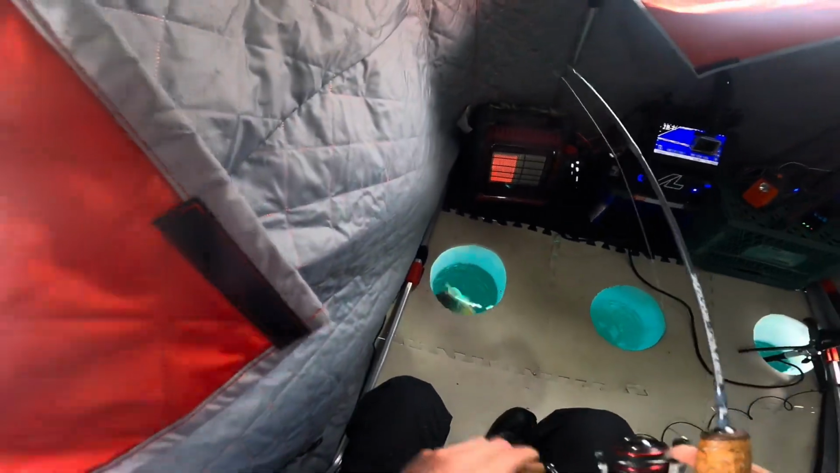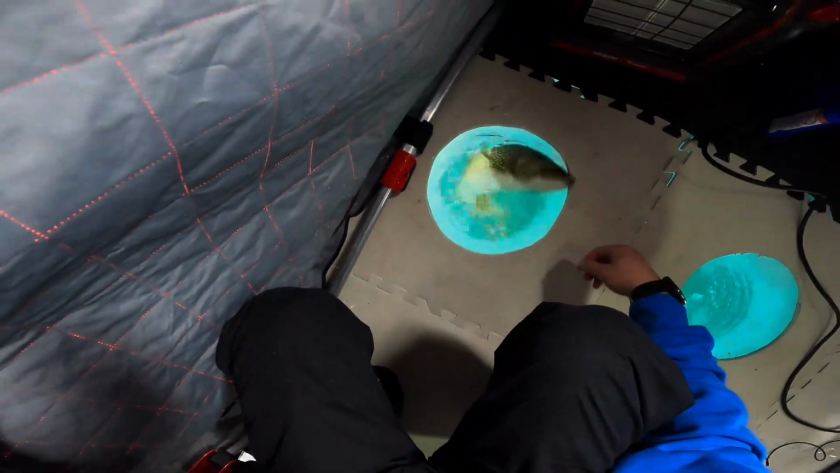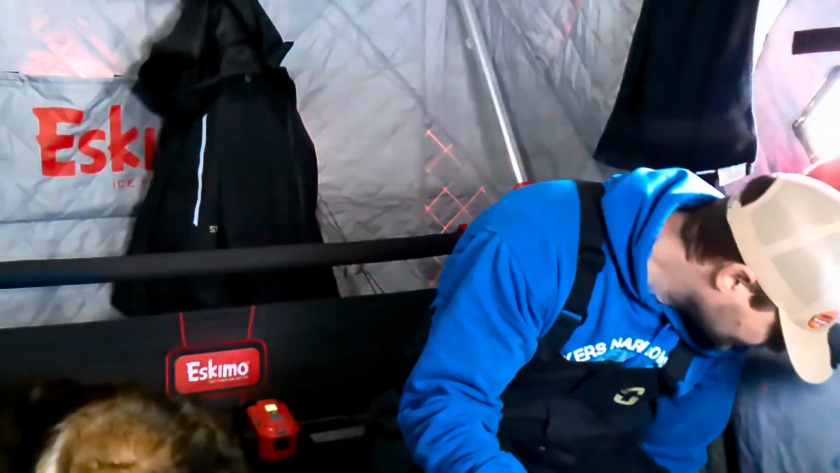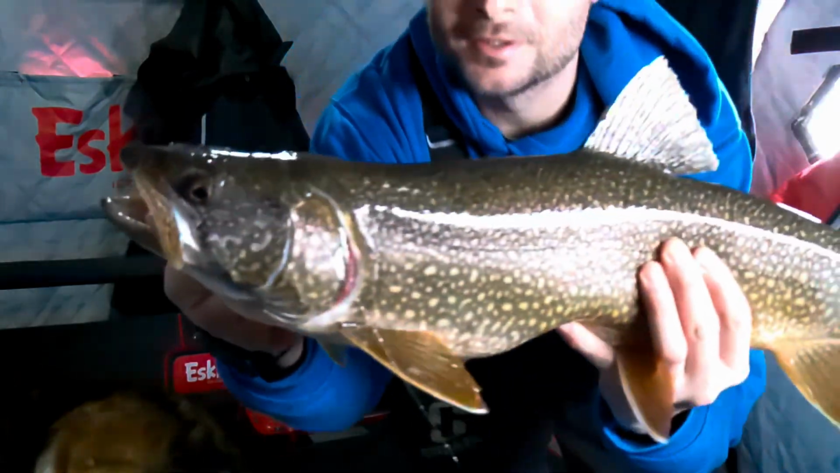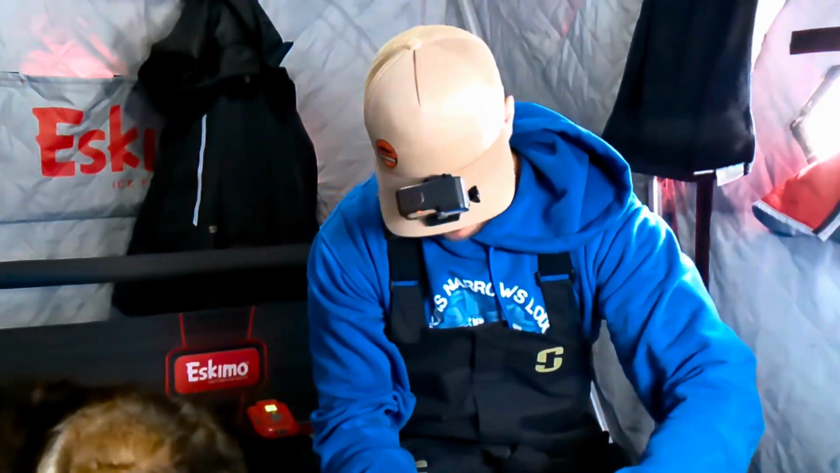Oh. Oh, come up. Oh, easy. Shut the seat off. Another Laker. That guy just flew in and smashed. Bit better one. Yeah, he smashed that micro tube, that True North Bait. I don't know if you can see it. Same on that green one. Barbless just pops right out.